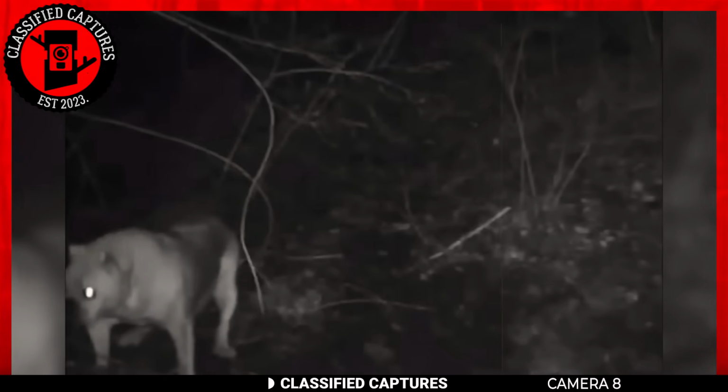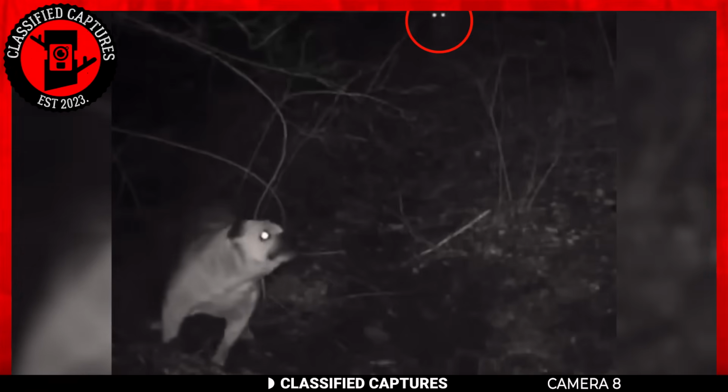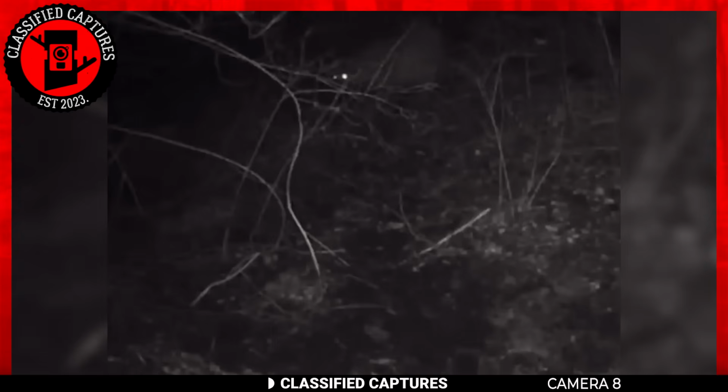It all began when a curious pit bull ventured into the woods, seemingly on a mission to establish some territorial authority. While the dog was busy exploring, a stealthy mountain lion sneaked up from behind, preparing to strike. But as the lion leapt, the dog turned around in the nick of time and counterattacked with impressive determination.